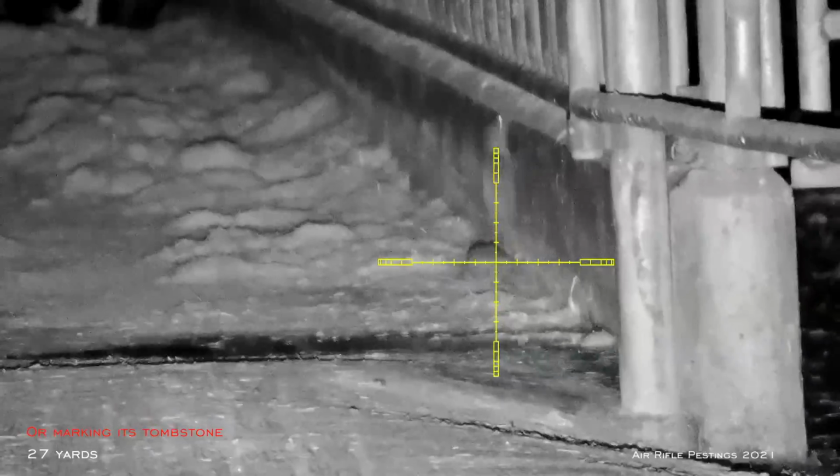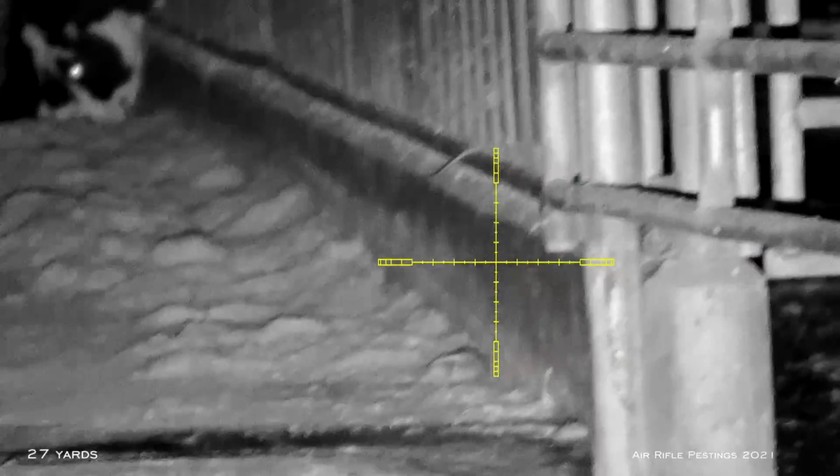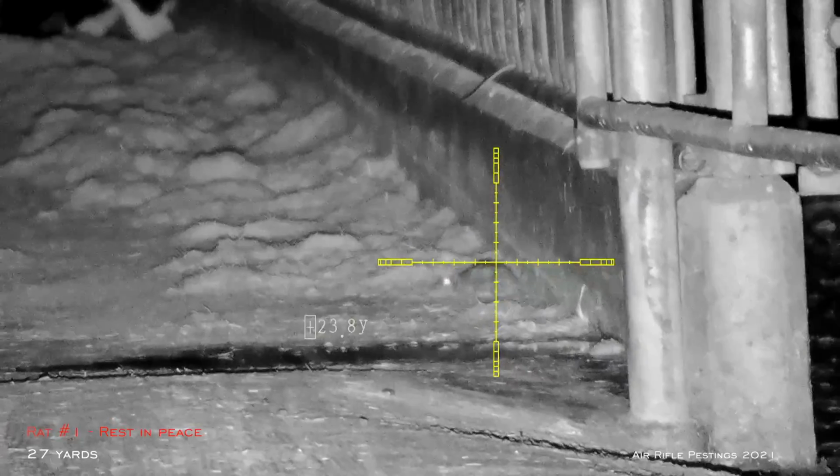I was going to try to do a two for one, but I only got the first guy. The second guy jumped straight up, and you can see his tail there. I was hoping that he would come down, but he decided not to. He probably saw his buddy down there and realized that something was up, and he bugged out.